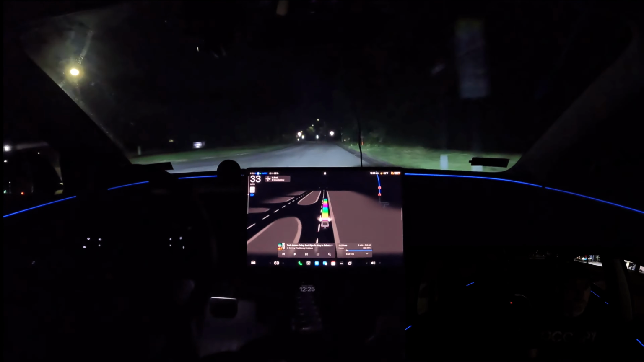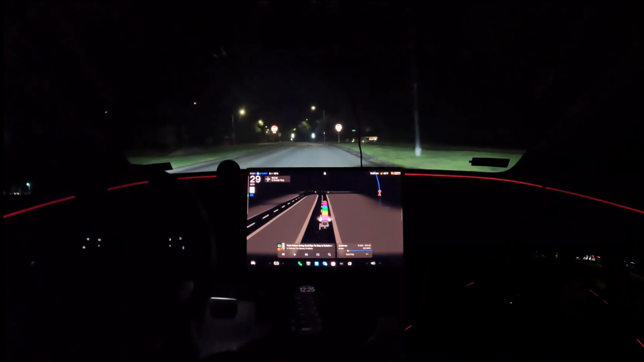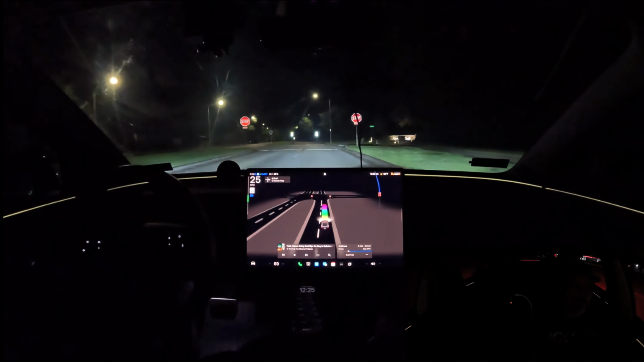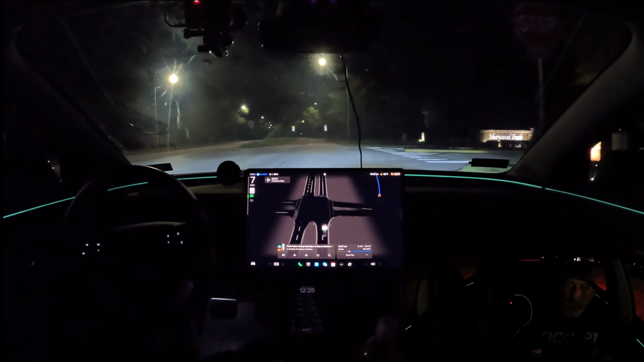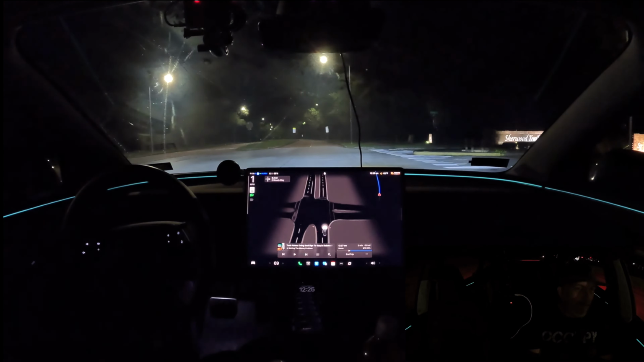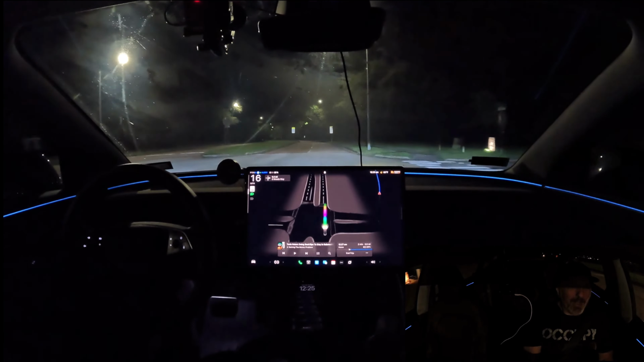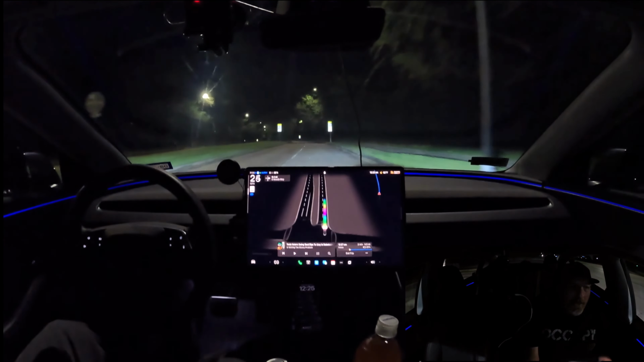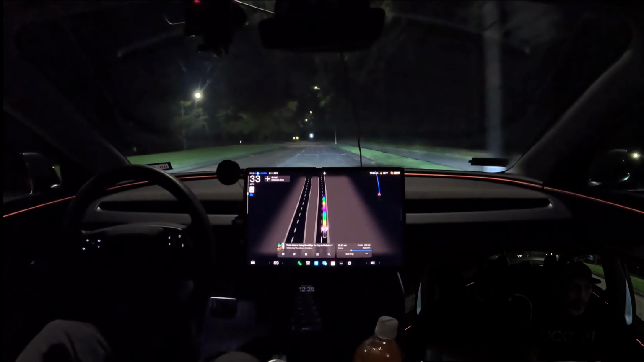All right, anywho, I don't have a lot of time left on this one, but the only other thing I would mention that's really cool is, although I don't have access to Robotaxi yet, there is one really cool thing I got access to. I now have Grok inside my Tesla. So that's really cool. I got that about a week ago.